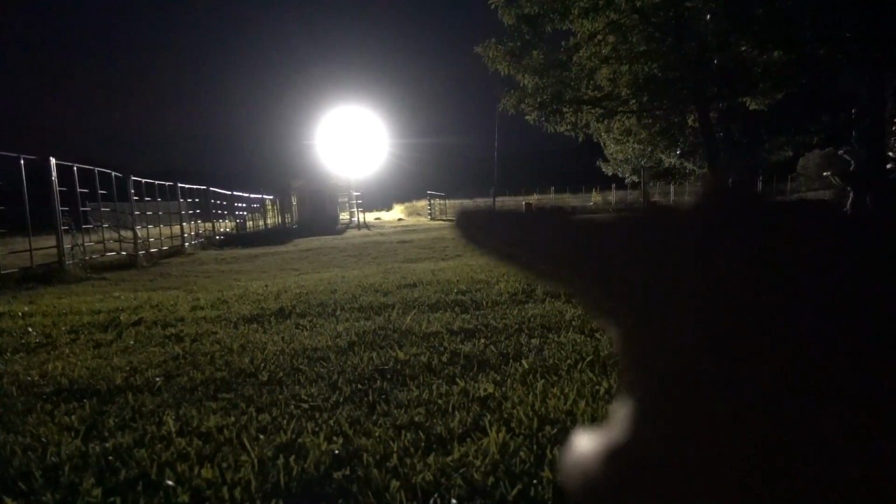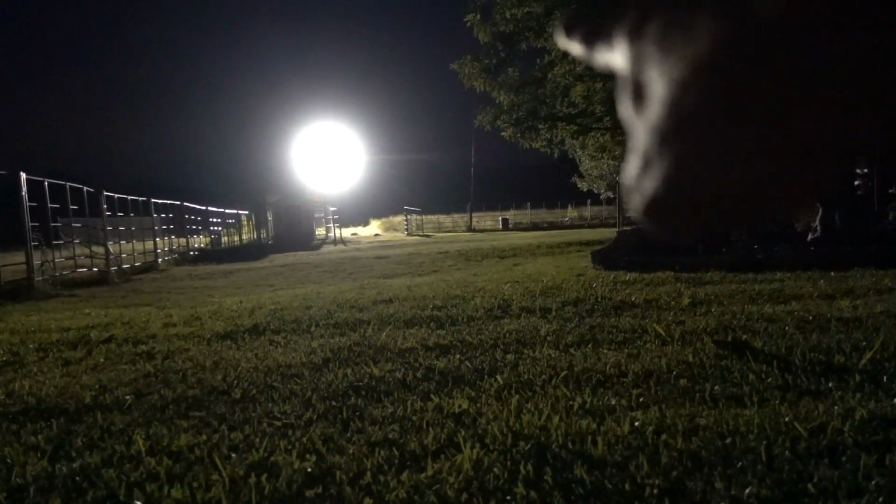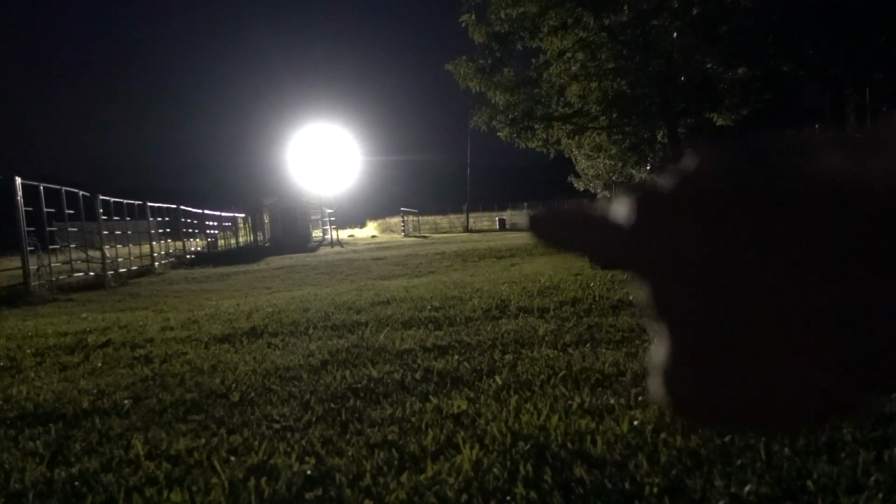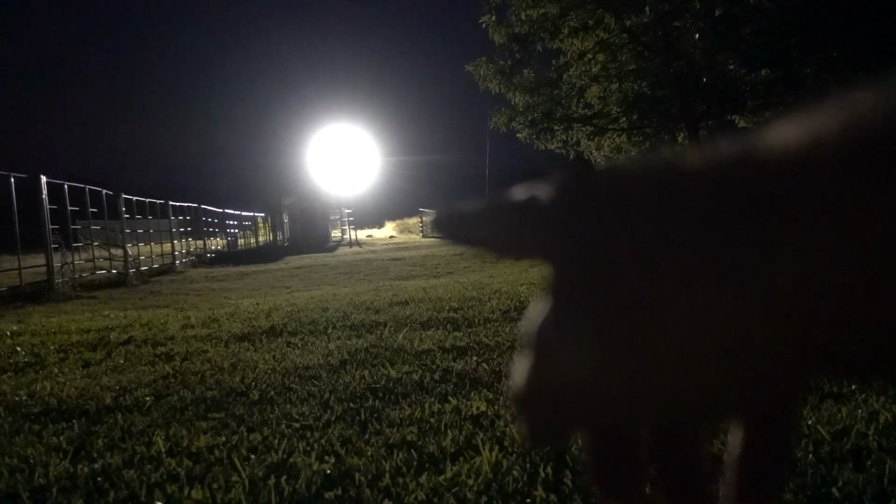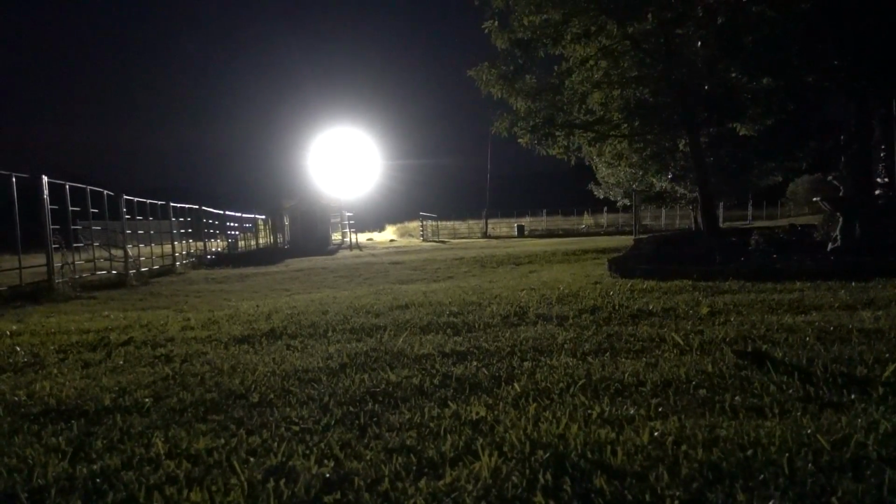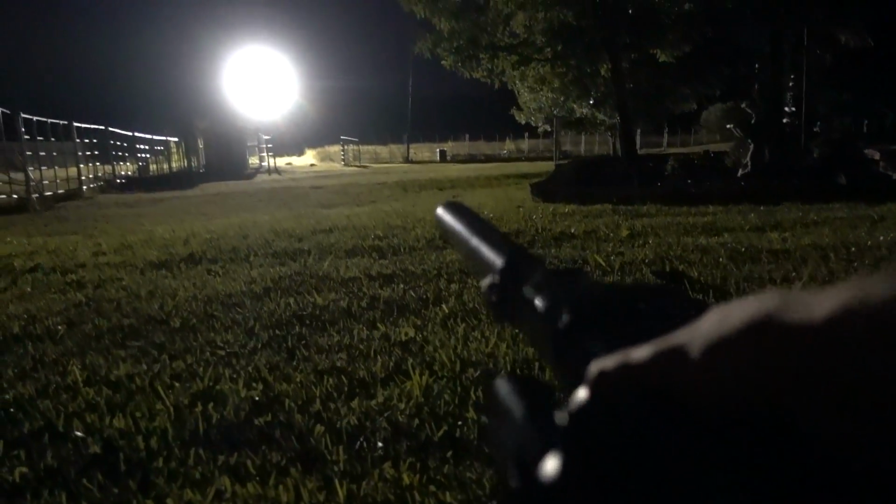So I mowed a little path next to the chicken coop so that I could see something coming across, because I assume it'll come from over on that side. There's a lot of thick, tall grass there, and that's where it was trying to dig in on that side of the cage. So that's what I assume. And I have like a sweet line of sight down there. Should be able to use this thing handily.